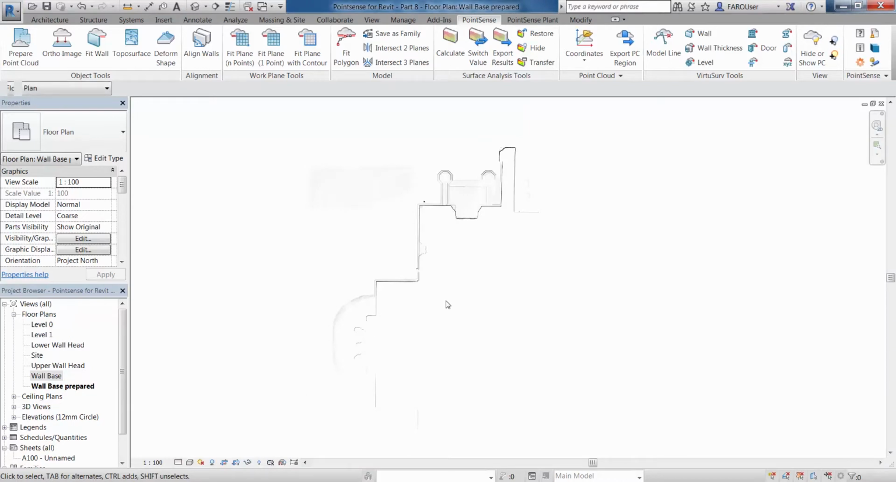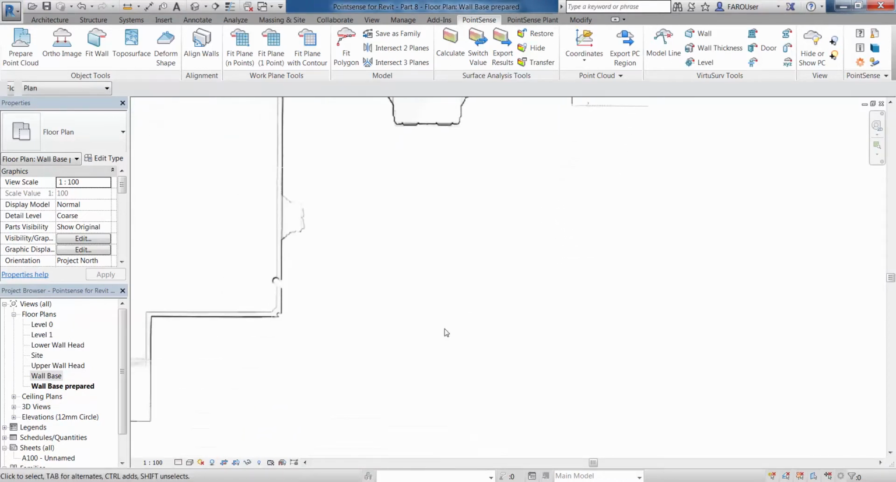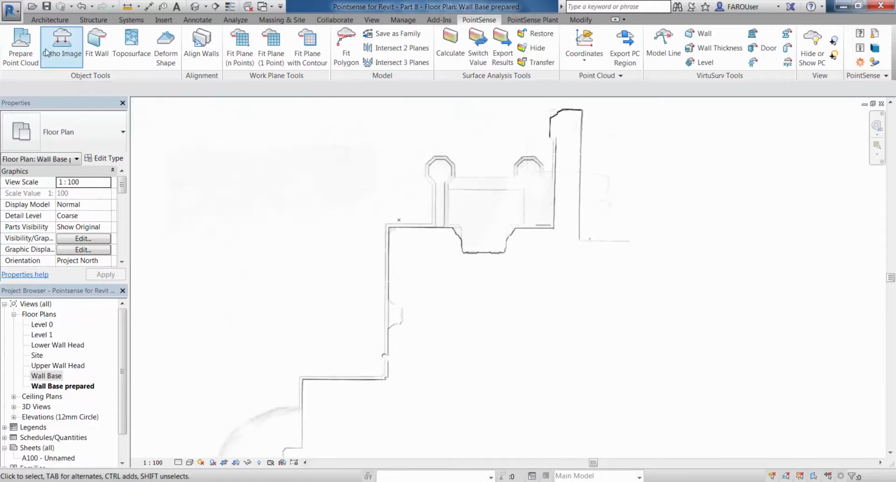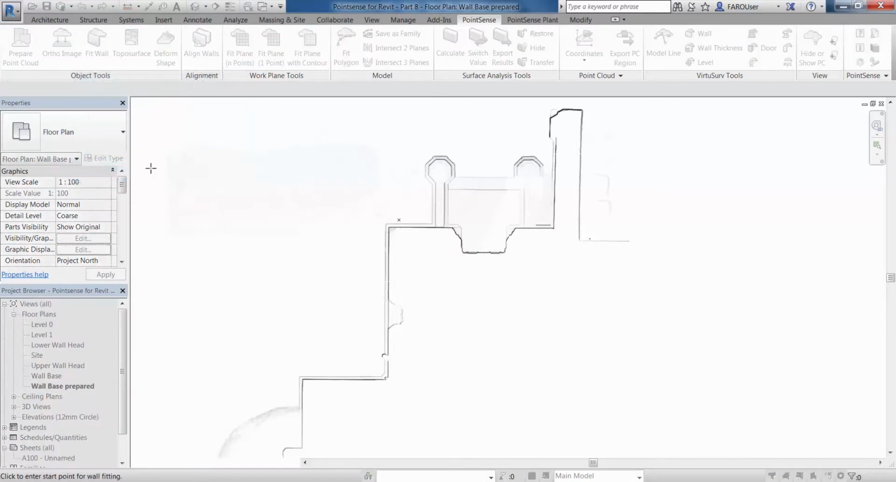Now obviously we only have one side of this wall scanned, so we're going to have to fit this based on wall thicknesses that we know. So we need to have a good understanding of what wall thickness we're going to actually fit in this place. So I go to the fit wall command, I'm going to select the level, and we now have this fit only one wall face button which I'm going to tick.